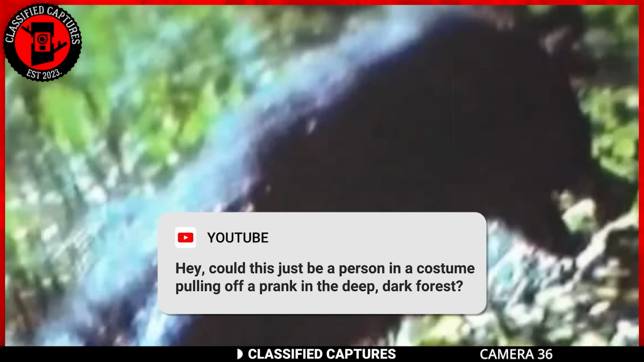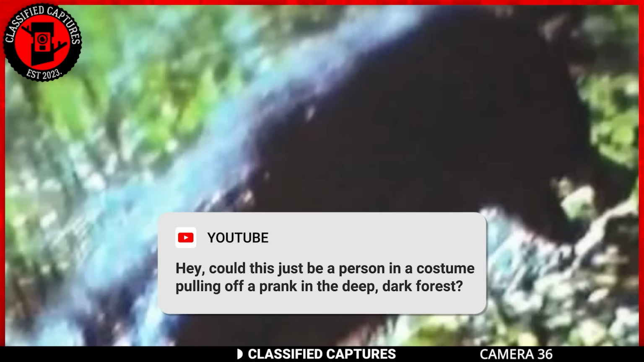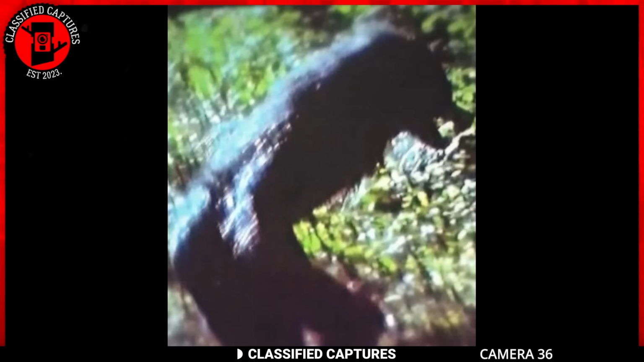The second thing that comes to mind has to do with the more skeptical folks. Some were already in the original post asking, hey, could this be a person in a costume pulling off a prank in the deep, dark forest? Instead of arguing these things out, tell us what you think. Dogman, costume, hoax? Be blunt. We'll be reading in the comments.